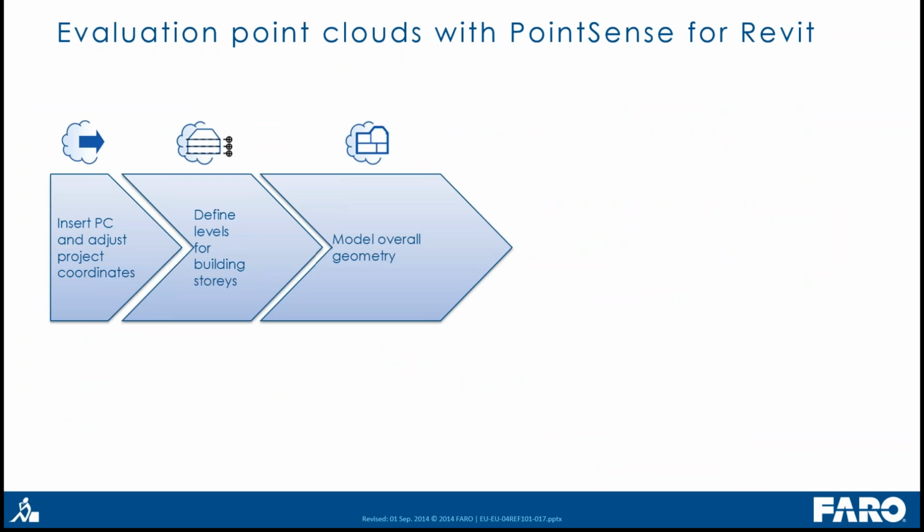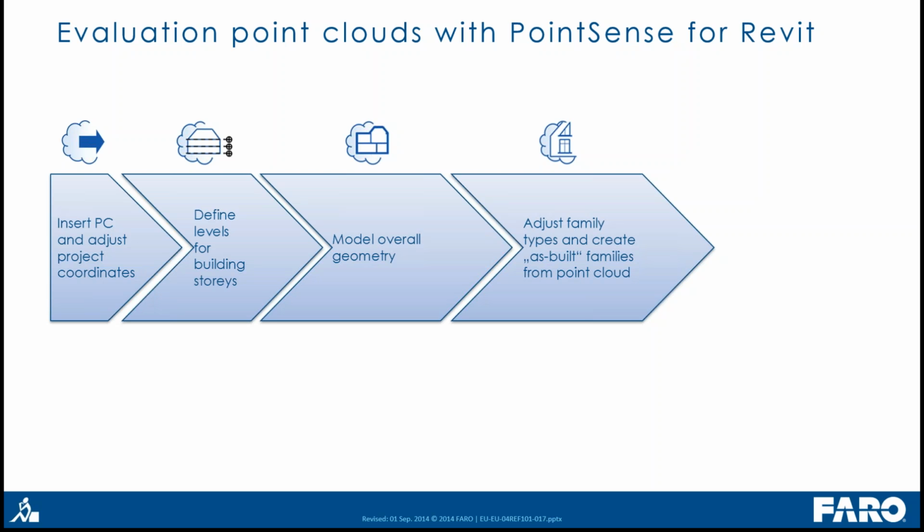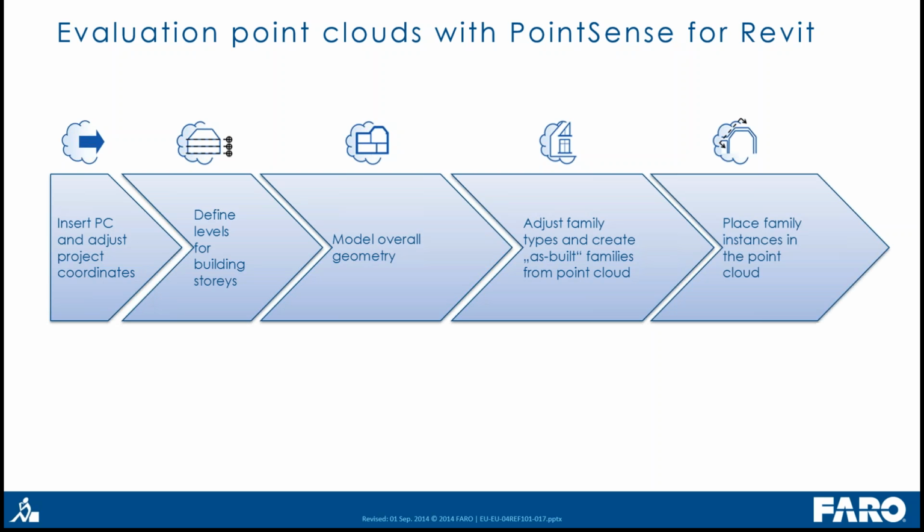In each level, you can start modeling the geometry: outside walls, interior walls, as well as columns and other elements. Then you have to adjust your families from your libraries to adapt to the existing conditions, and you have to create new families in the family editor. And of course, you have to insert and place family instances in the point cloud.